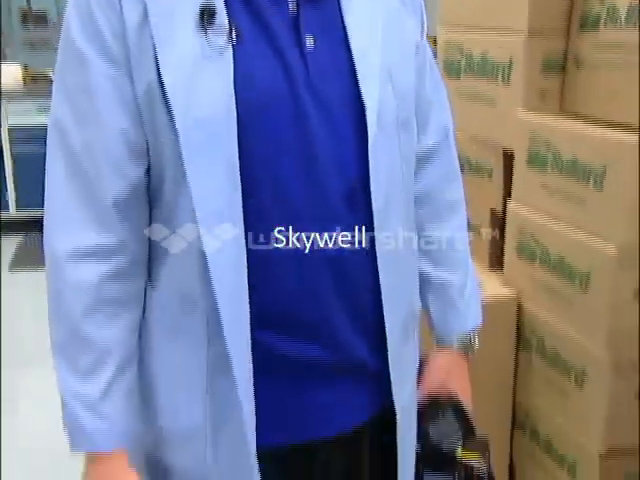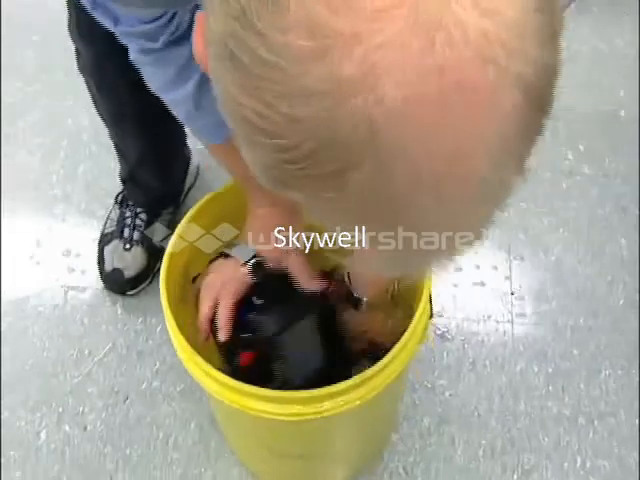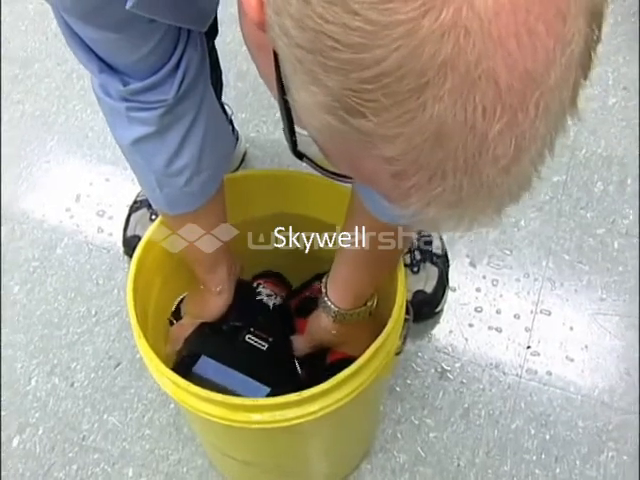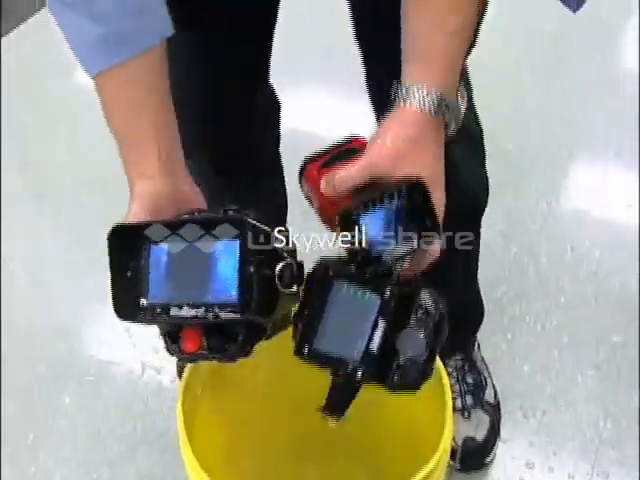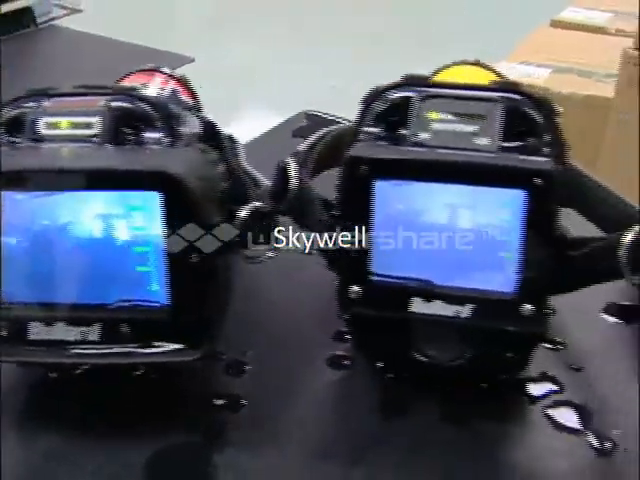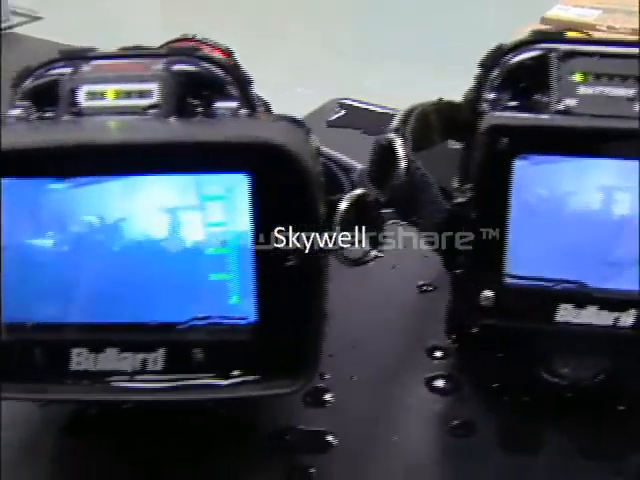We're still here in the Bullard lab. We're going to do some more tests with all of our cameras using our yellow bucket, to show you again how durable all of the products from Bullard are with respect to water tightness. So I'm going to submerge these again for a few seconds. We'll take them out. You can see that all three still work. Bullard Tough goes across all the products we make, whether it's for emergency responders or for health and safety, industrial, any market. Any product we make, we make to be as close to indestructible as we can.